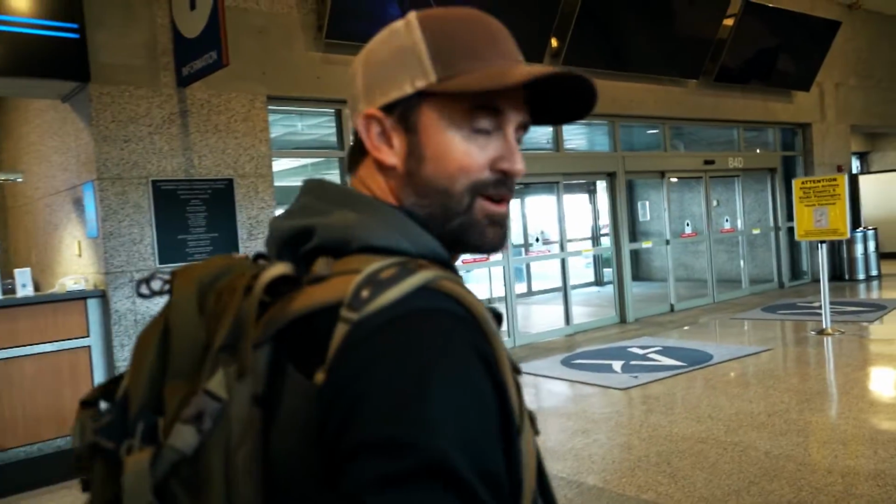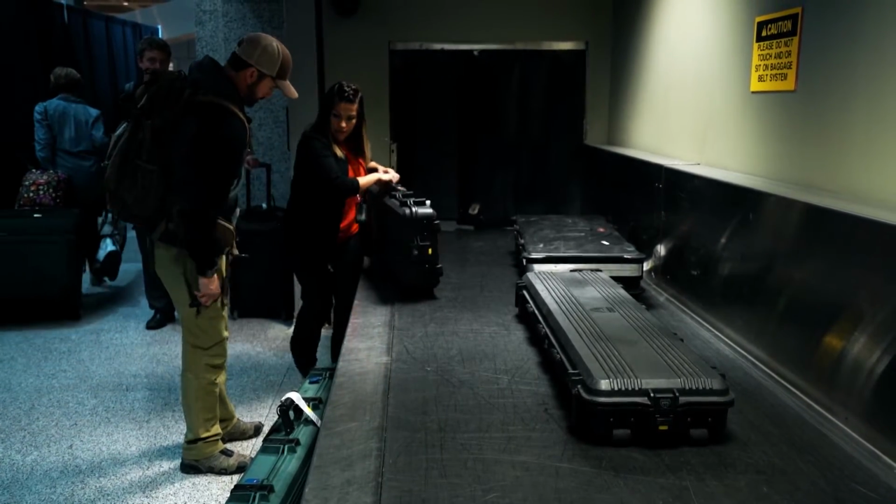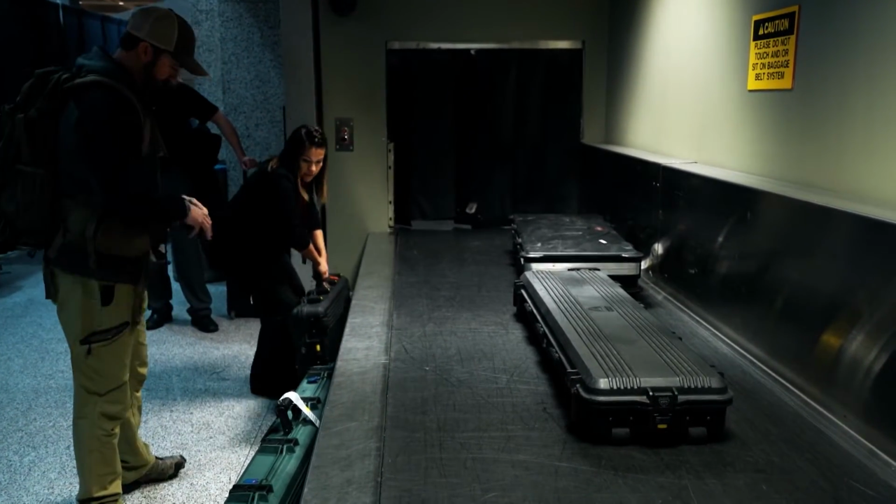Just landed in Austin for the 3rd annual trip to Randy Peck's farm. Got a lot of gun cases this time. We may have a little surprise in store at the end of this hunt. But first, which meant I had to bring 2 more guns.